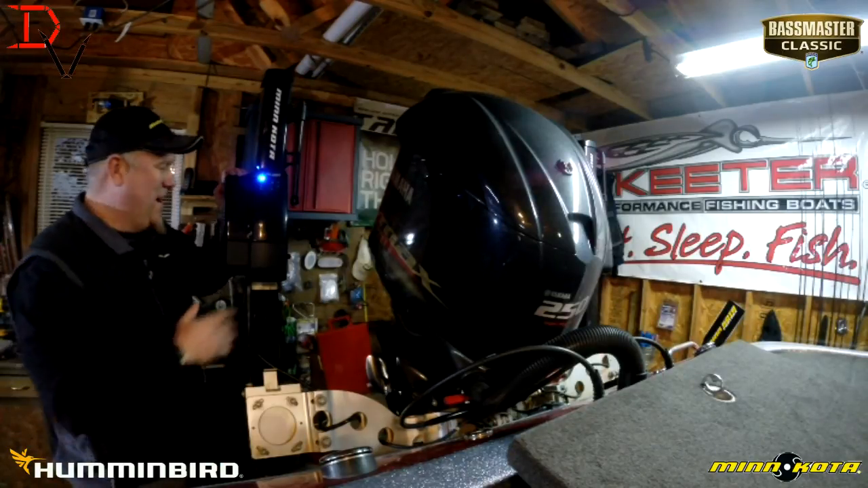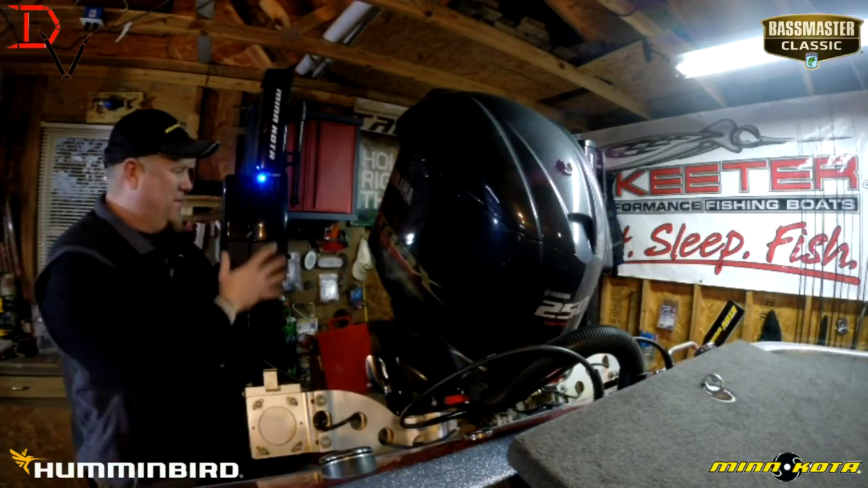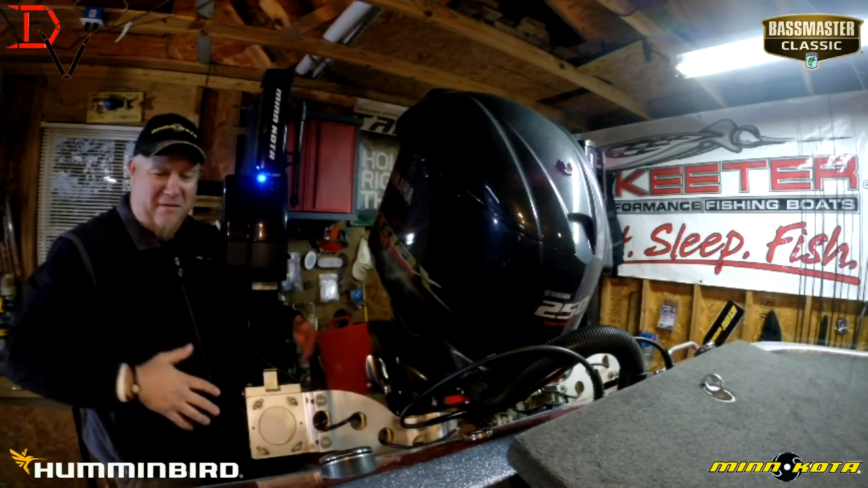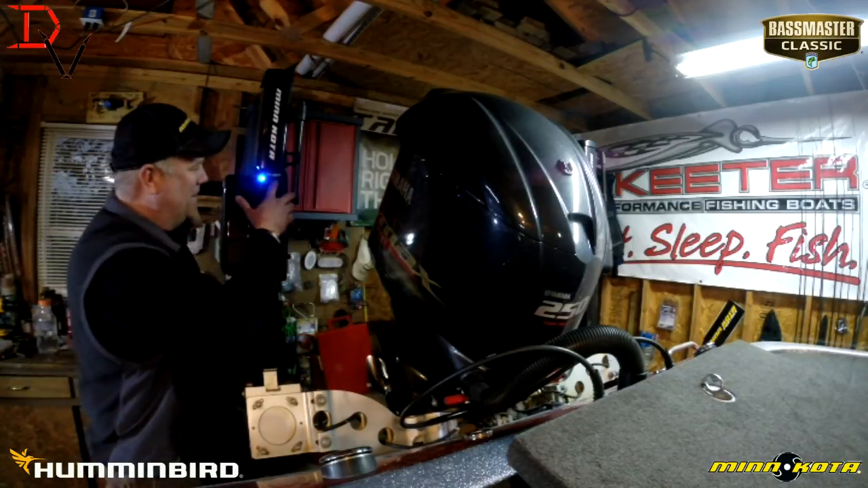But these new MinnKota Talons, this is the new 10-footer. It's short, it's strong, it's powerful, and it's quiet. All your noise is above ground. It's not in the hole. You don't have a bunch of stuff that you have to put in the boat to make it work. Just hook the power cable up and you're Talon-ing.